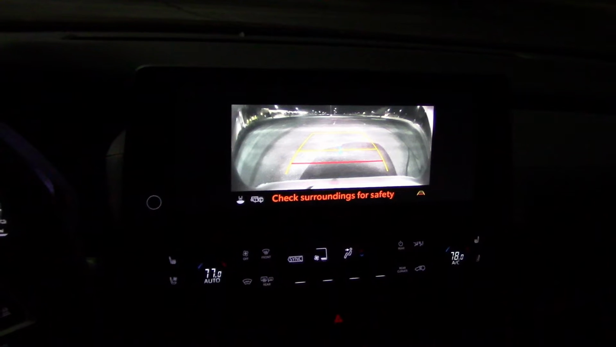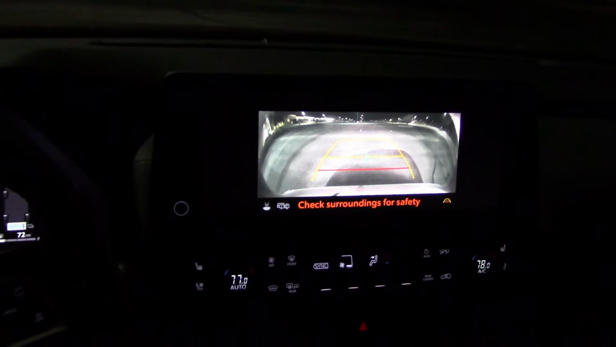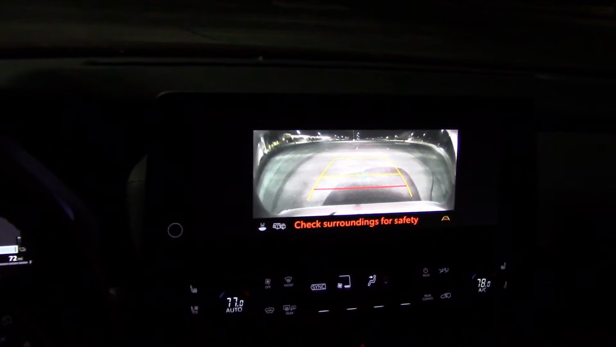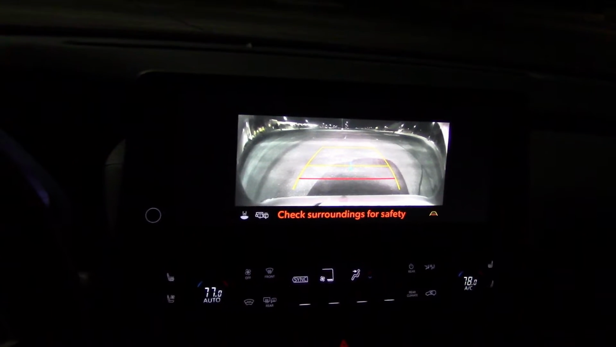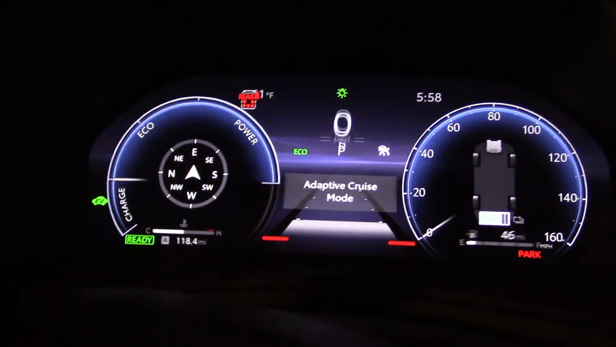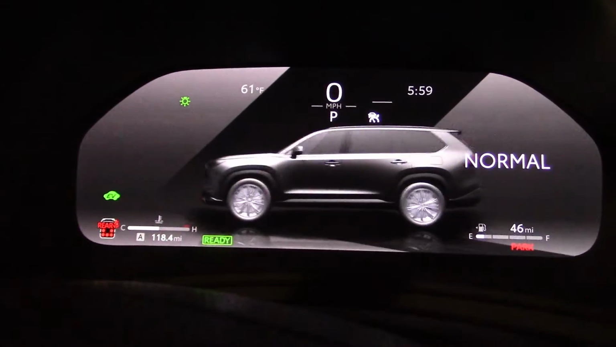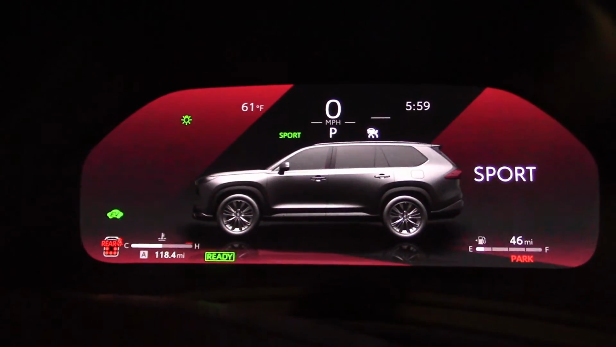If you want one of those fancy 360-degree cameras, there is one available for extra money, but in this price class, you're not going to get that, obviously. Got to fork up more dough, but you really don't need it. Got a well-designed gauge cluster. Here you have Eco mode, Normal mode, and Sport. Nice light show.